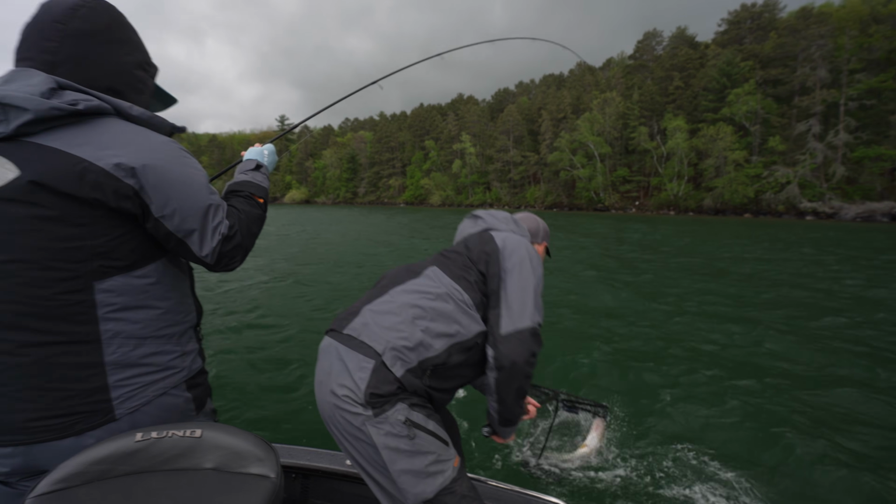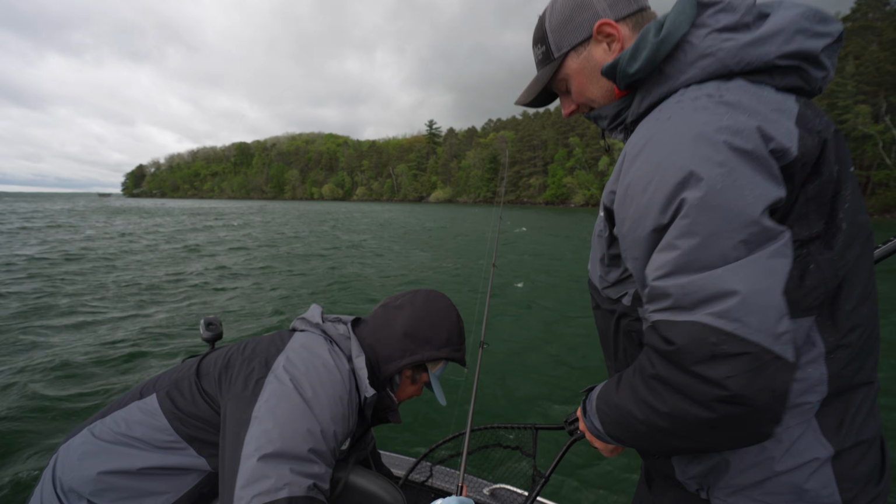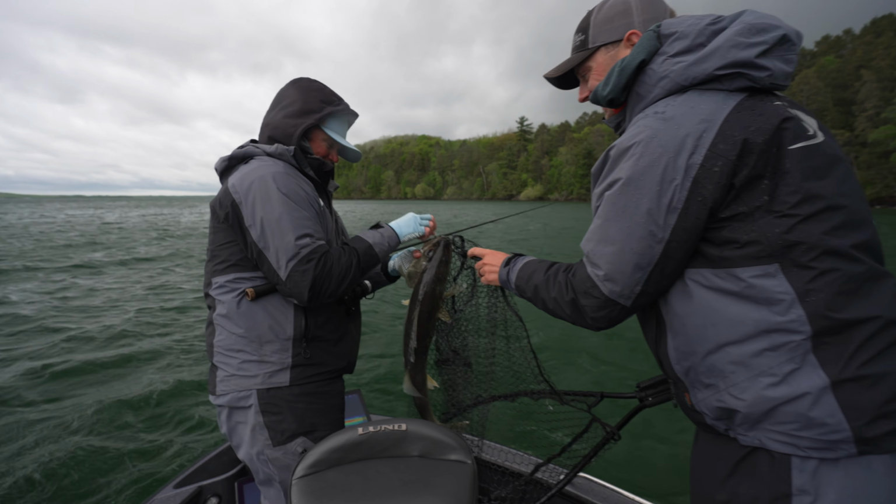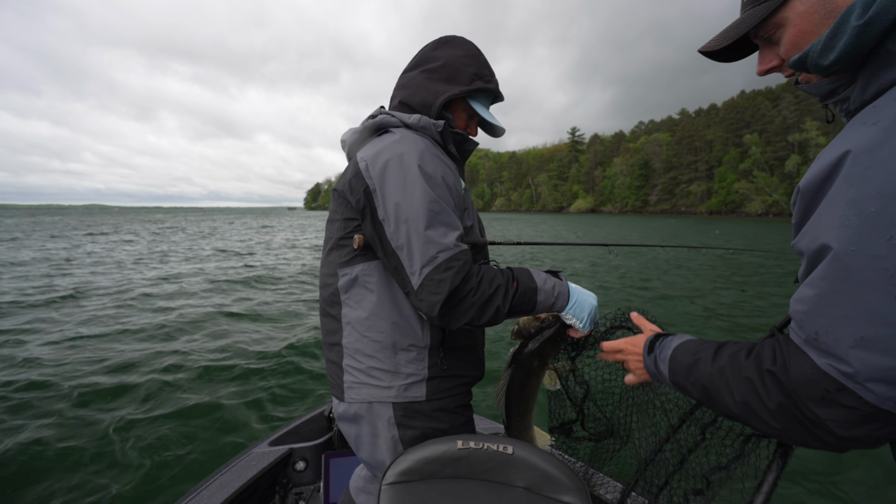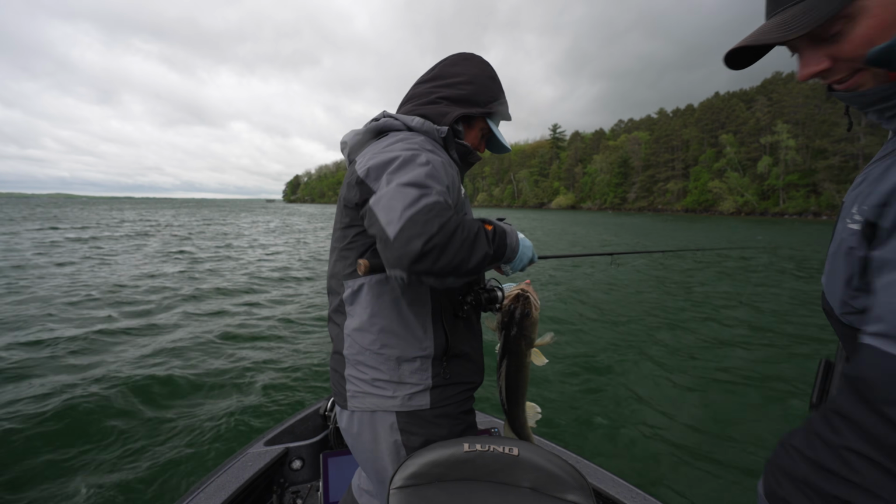Nice fish. That's more like it. That's what we're after. Yeah, that'll work. What do you think of that, Zach? I think I got that same one in the tournament last year. Oh, man. Dandy. That's what we're looking for. That's a good one. I think you'd have to put that one on the card, Toby. We would. I'm gonna need a pliers.